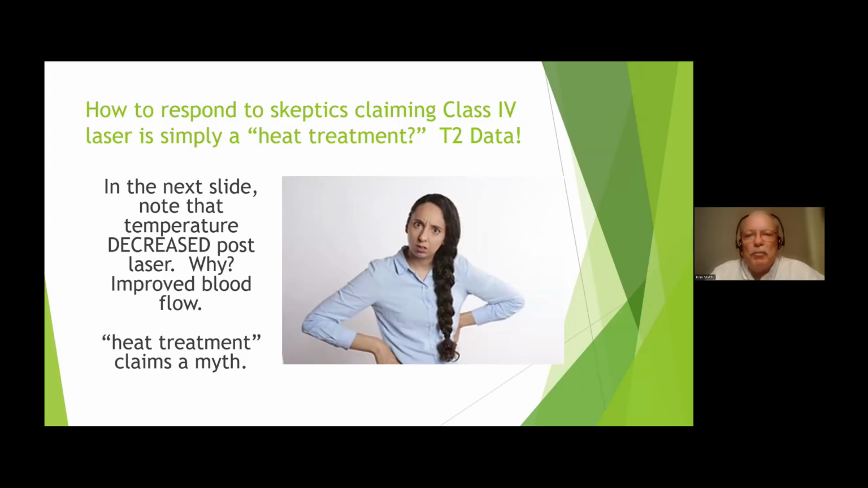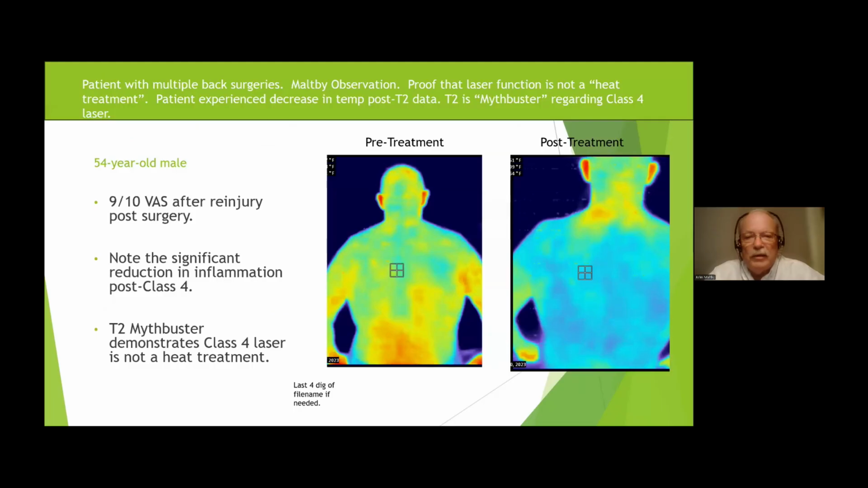This guy's had multiple back surgeries. He was injured again and he flared up. He had to go off work. And I said, you know what? Let me laser your spine. So I actually did his thoracic spine. And he was a 9 out of 10 on his VAS. This guy's in bad shape, all right? Look at the picture on the left.